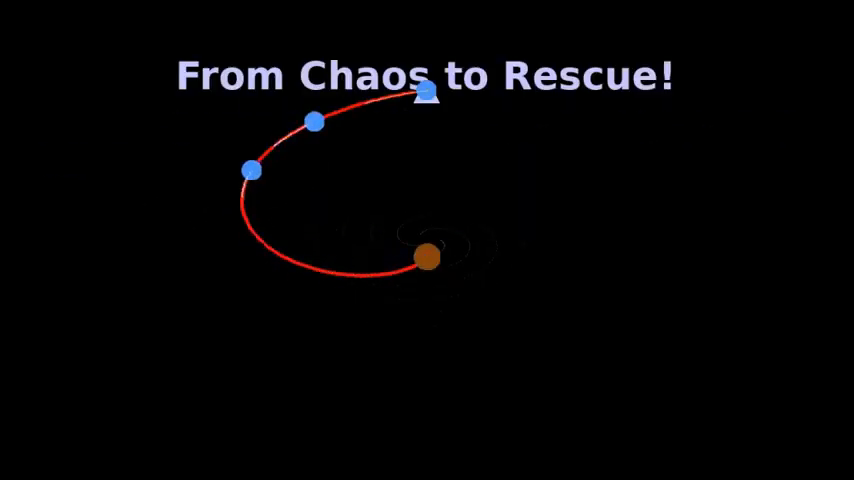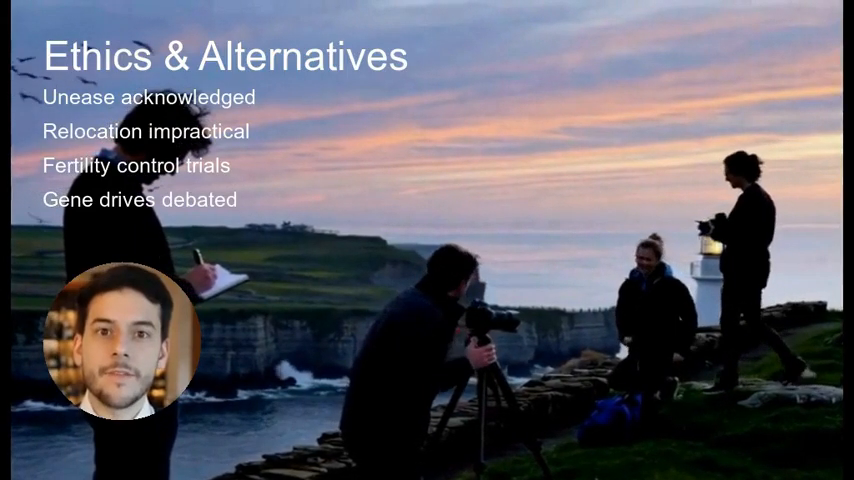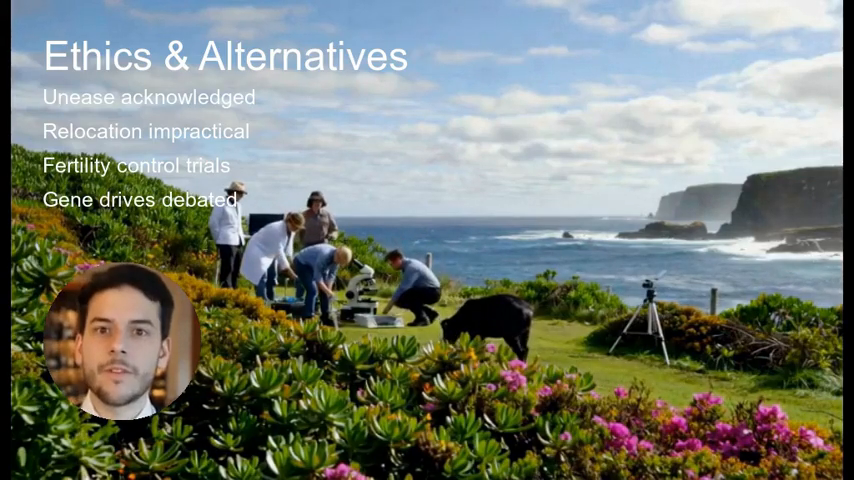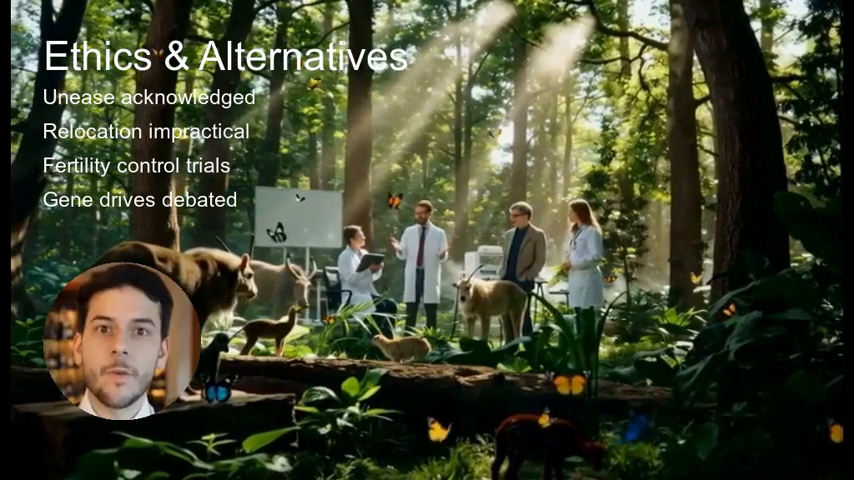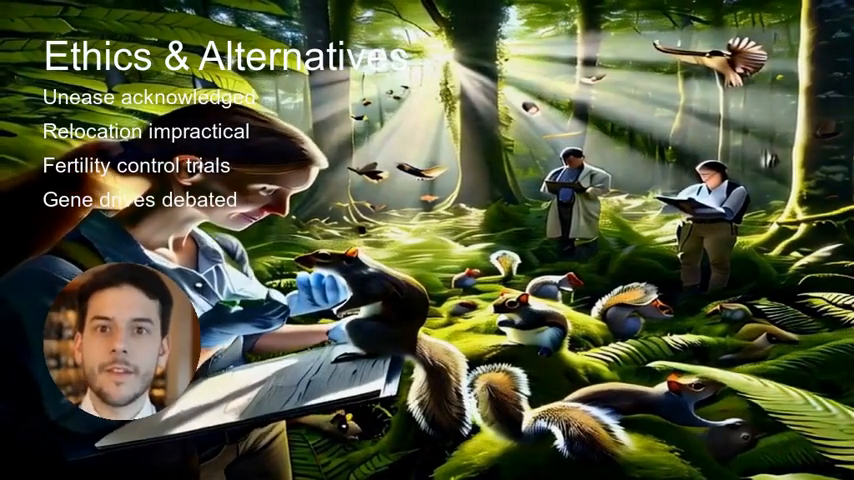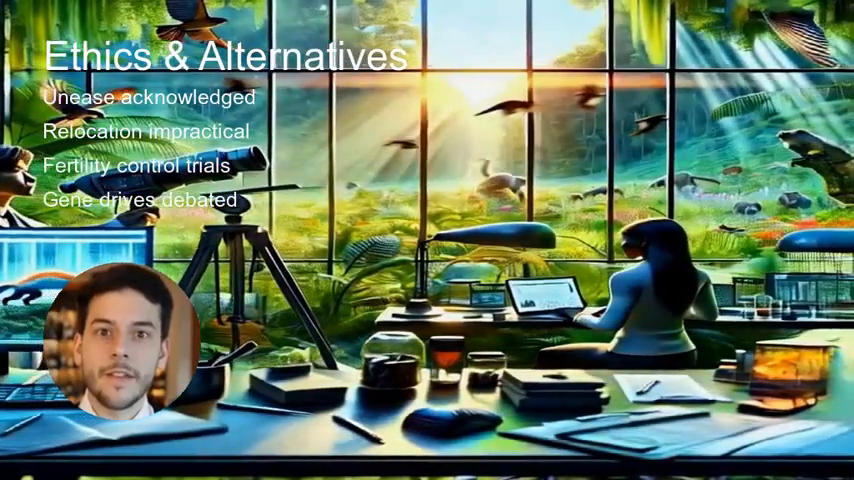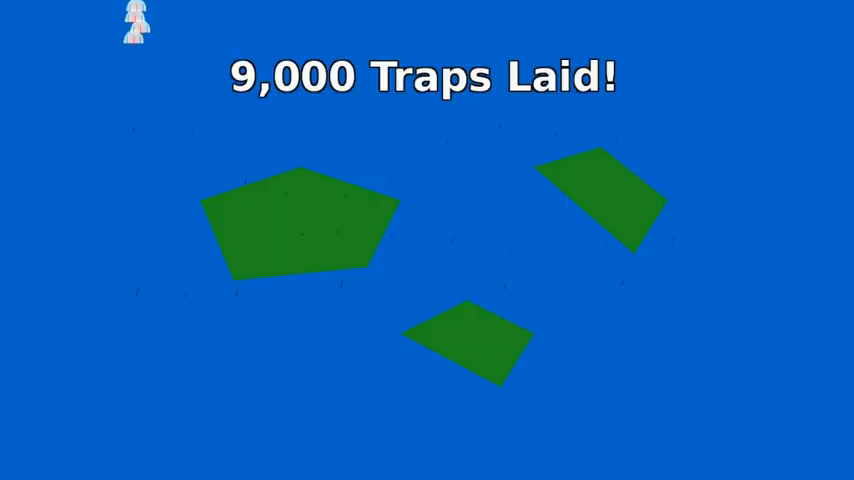Relocating thousands of hyperactive weasels would stress them and overload mainland ecosystems. And captivity isn't practical at this scale. Around the world, ethicists debate the kill-to-save paradox. Is it acceptable to destroy one animal to protect another? Some researchers explore non-lethal controls, like oral contraceptives for gray squirrels, to limit breeding without culling, and similar options for stoats. Others imagine gene drives, genetic tools that could crash populations without poison or bullets.